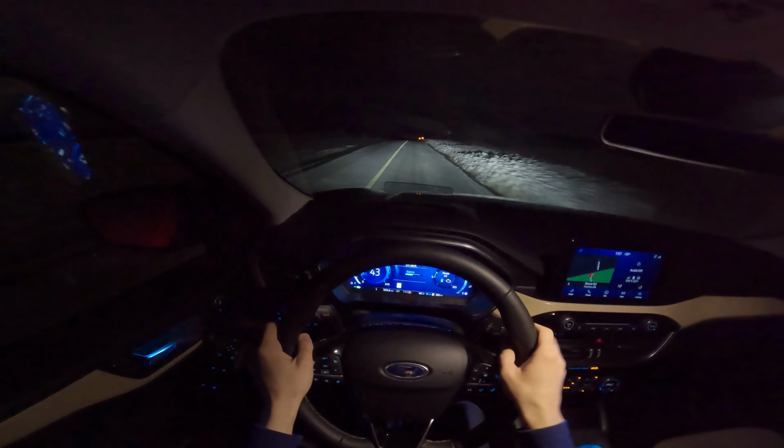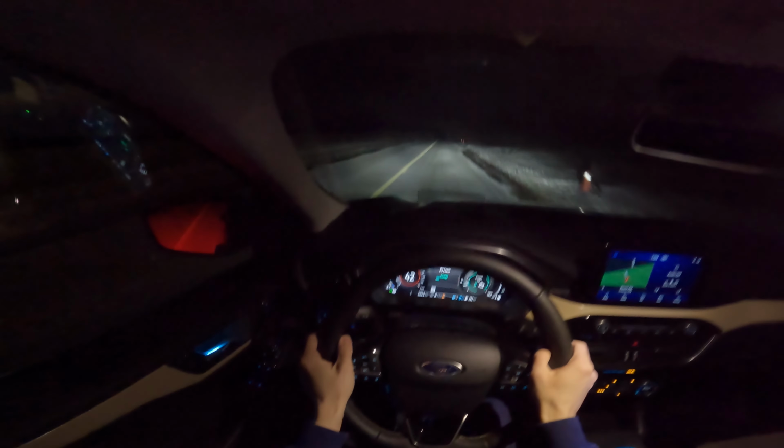There you go, and there they fade in. Anyhow, we do want to do an acceleration run, so let's put it into sport mode and see how quick this Ford Escape can accelerate.